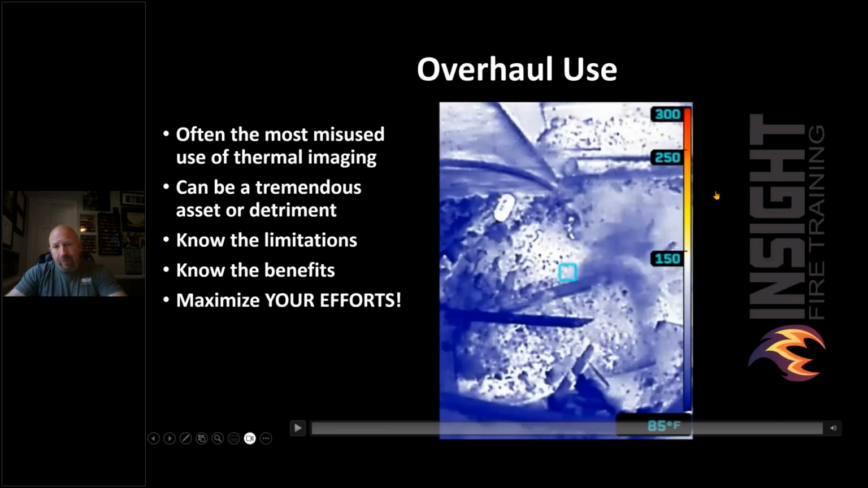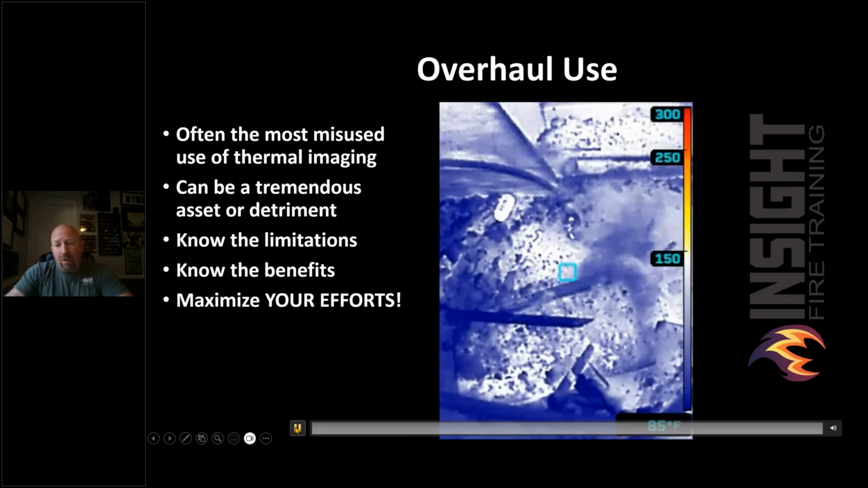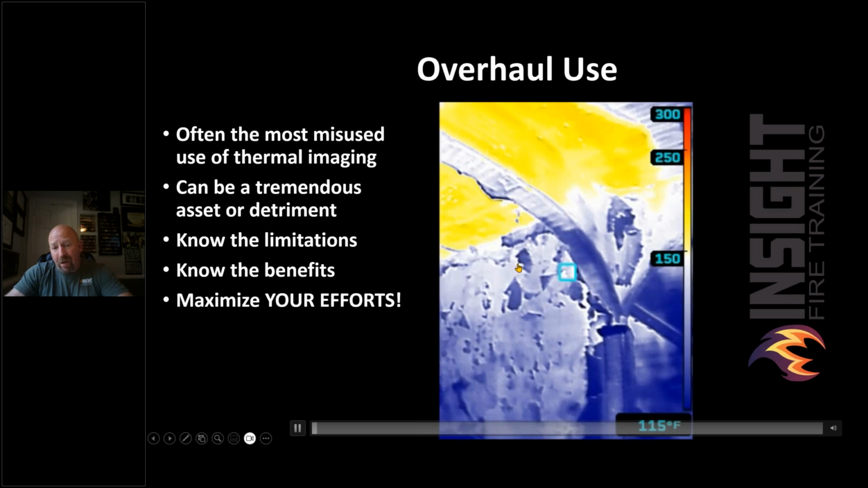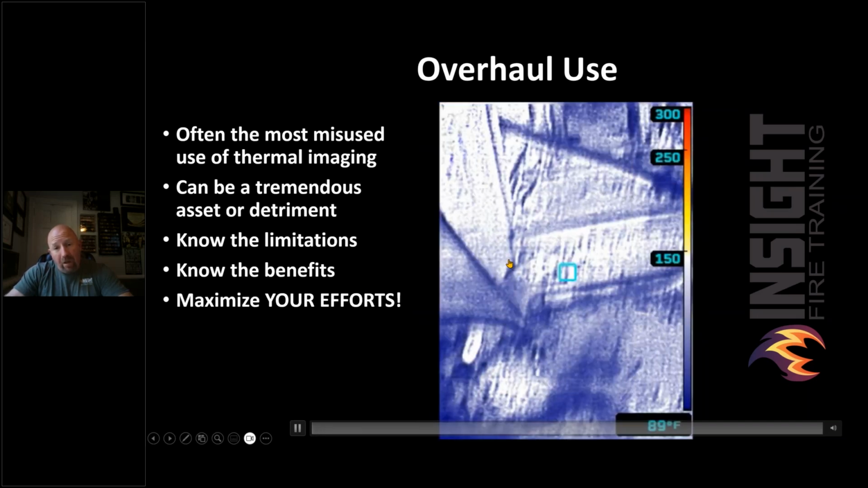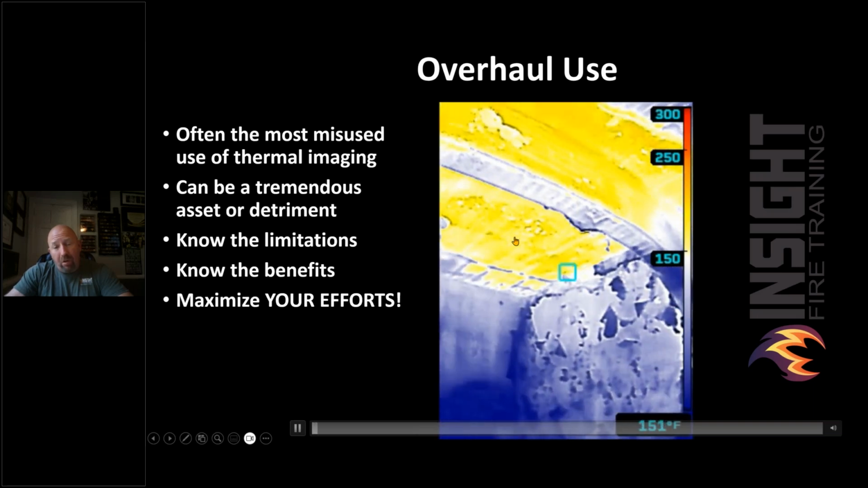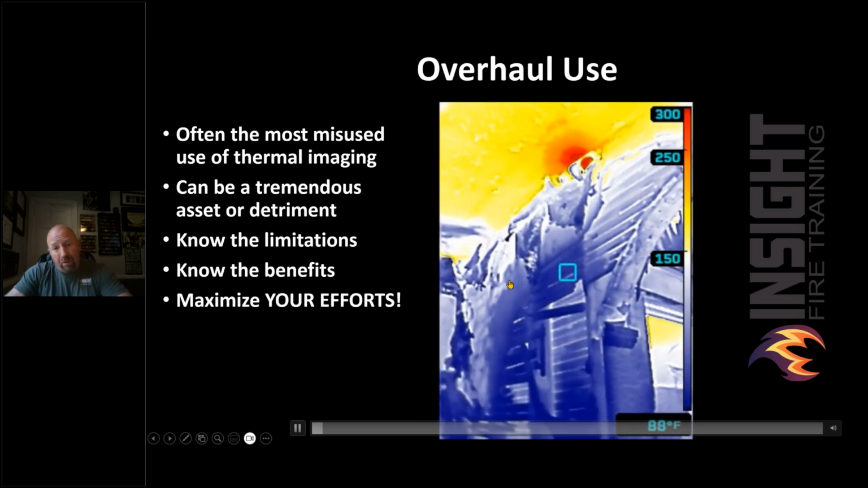Another thing that Fire Pro 300s are excellent for, situational awareness cameras that have an investigative mode, is overhaul use. Because this device offers survey mode, you can see problems that still need to be addressed, such as this lath and plaster house fire. That's some work right there. That's a lot of lath that needs to be pulled. A lot of water needs to be flowed. I hope Red Cross is coming. We're going to need some Gatorade and crackers and cookies because we're going to be tired after you do this.